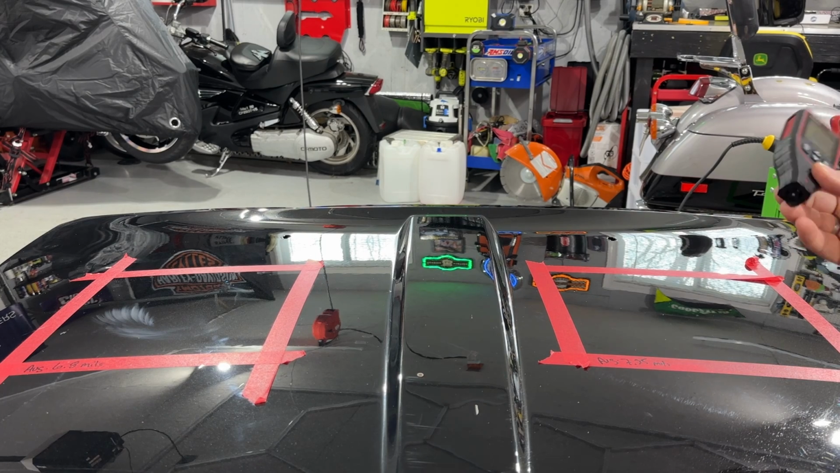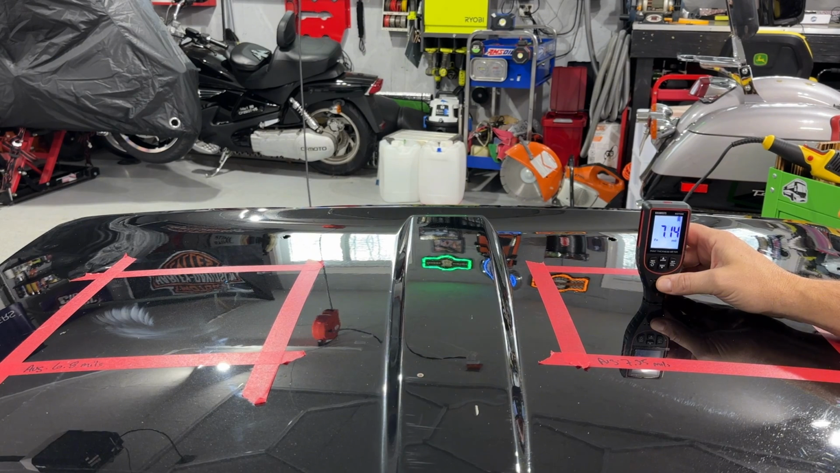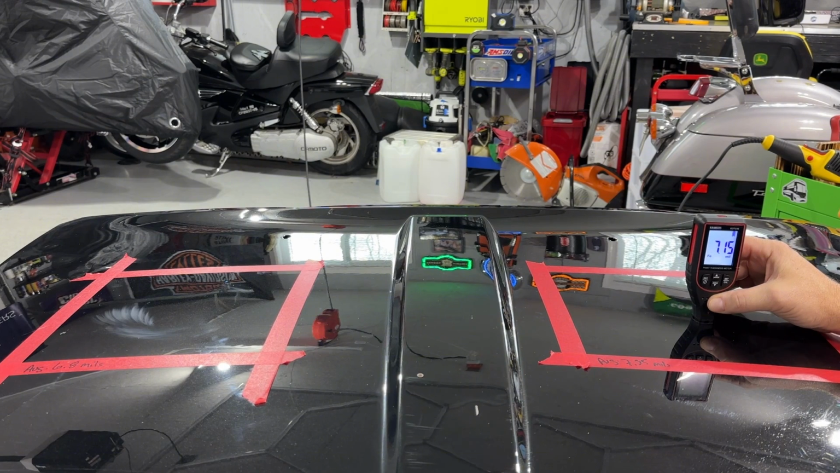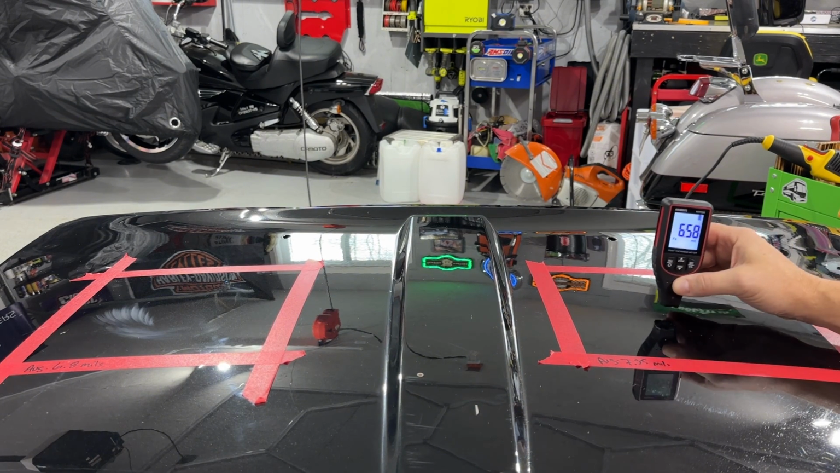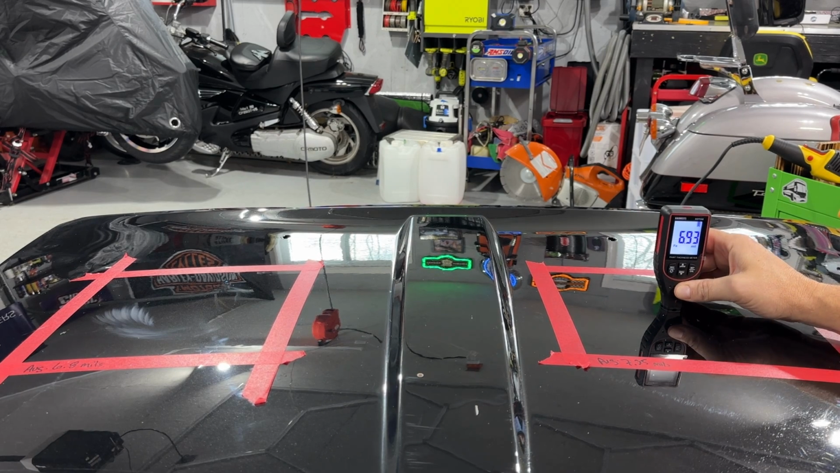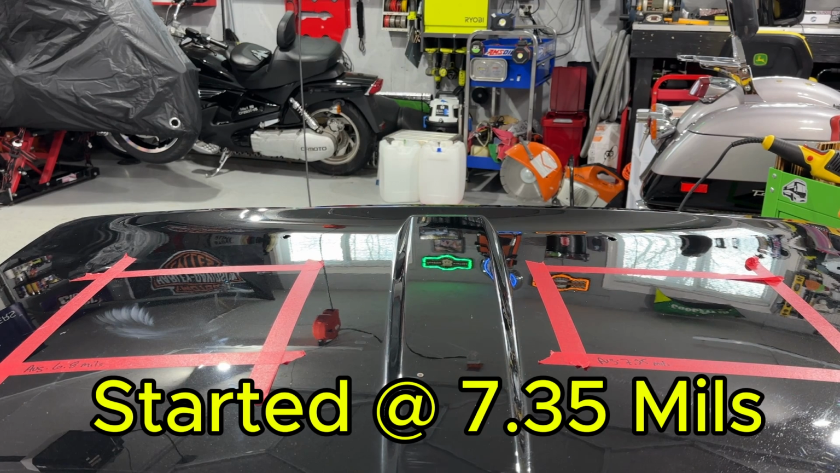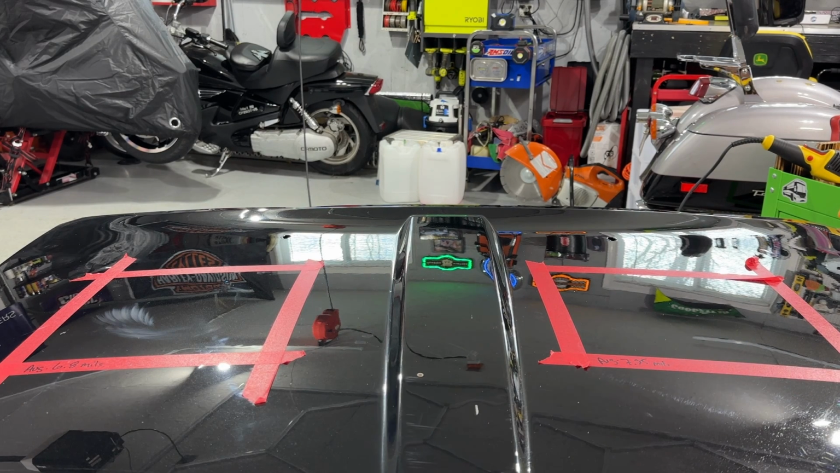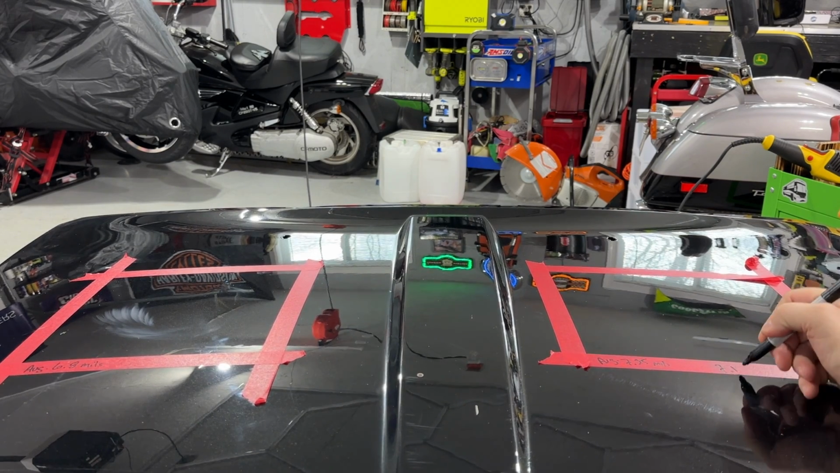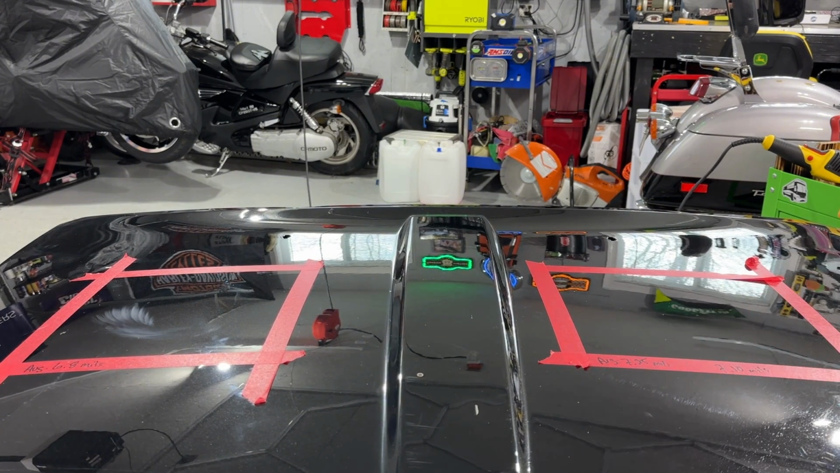Let's go ahead and do the middle, because that's where we got a majority of our measurements. Anyways, that's where it was. 7.14, 7.15, 6.58, 6.93, let's do one more, 7.07. So I would say we're about 7 to 7.1 mils. So we'll just do 7.10 mils. So we really didn't remove all that much.